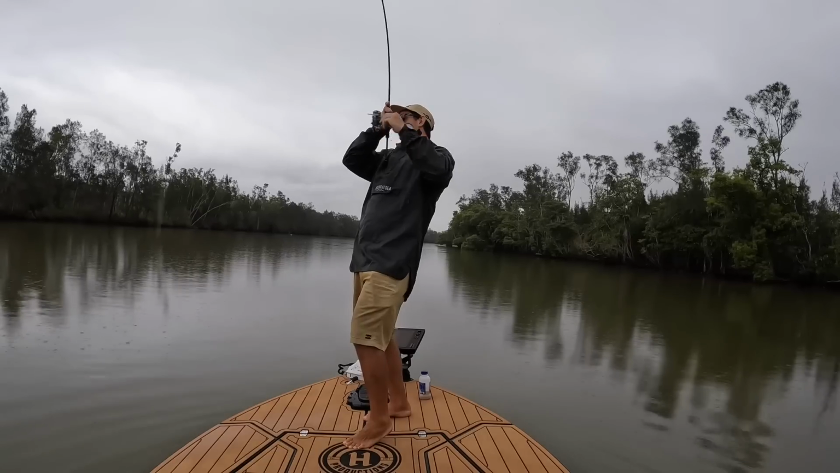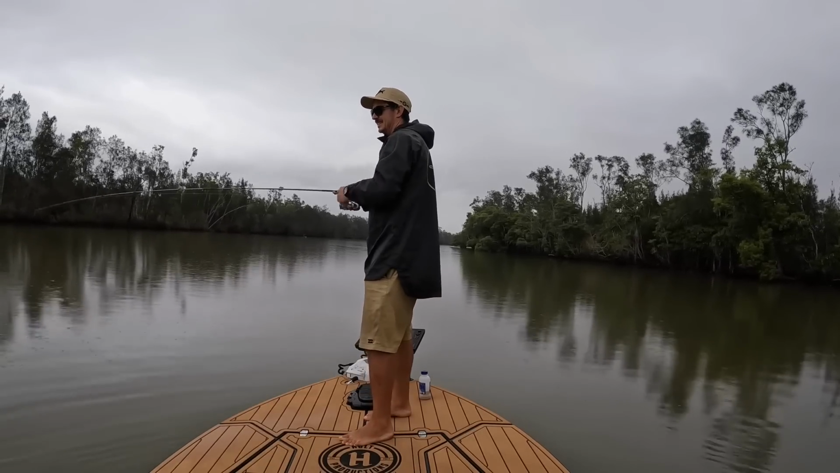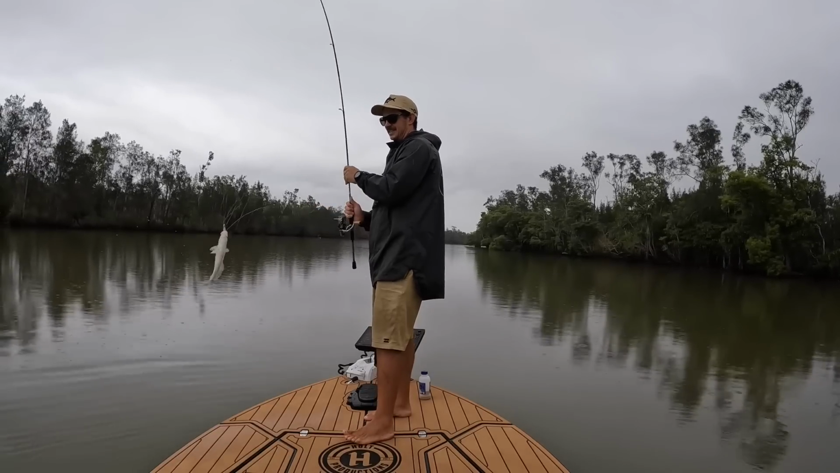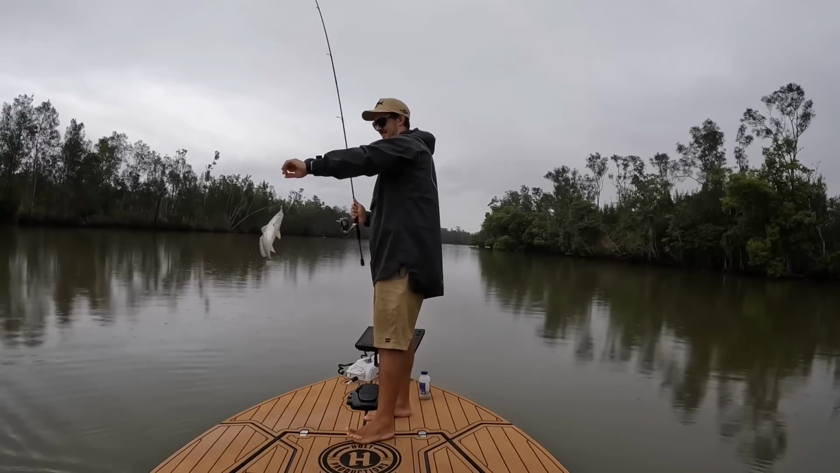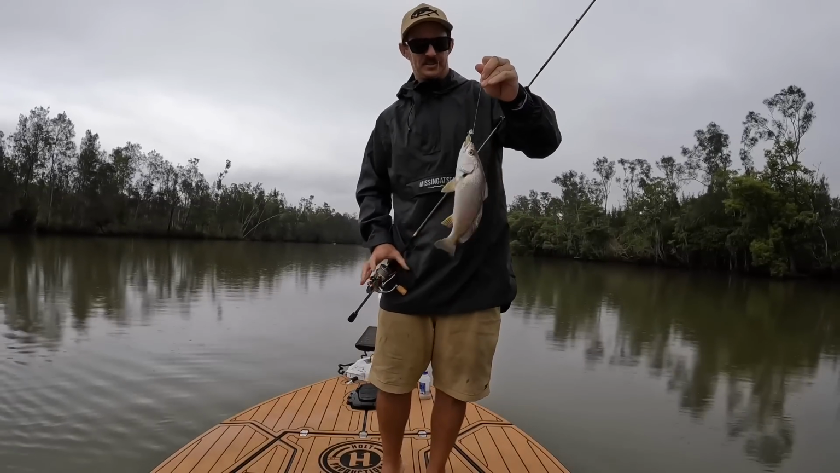He's only little. Swim towards. Only little fella. Good. Proper shrinky. There's the size of this little guy. Must be one of the smallest Jewies I've caught.